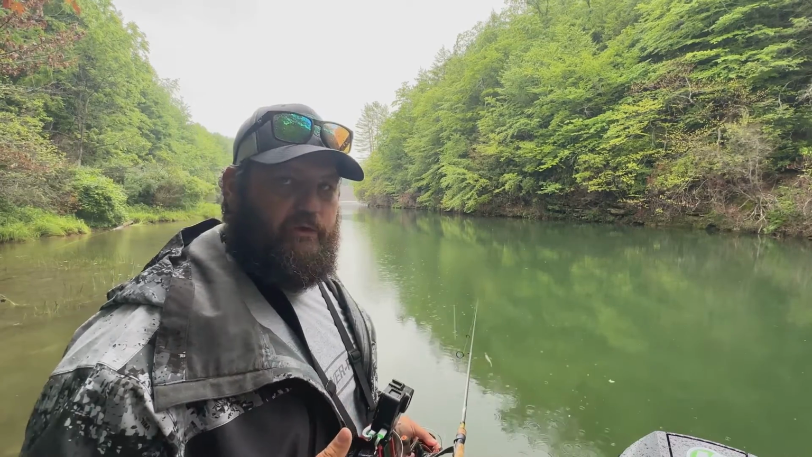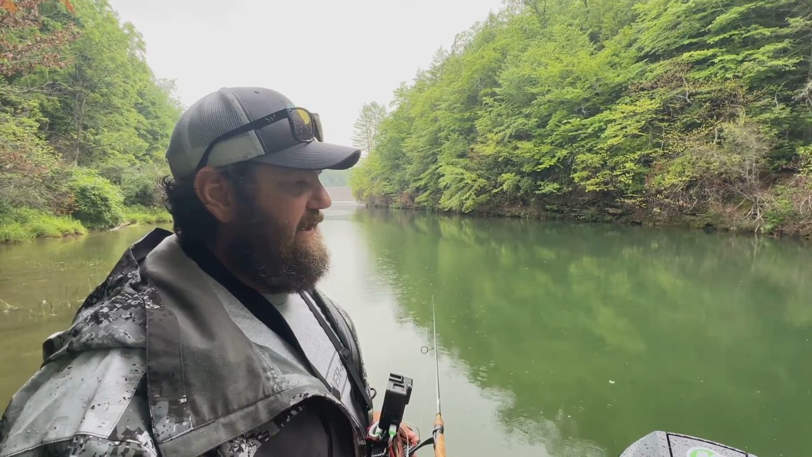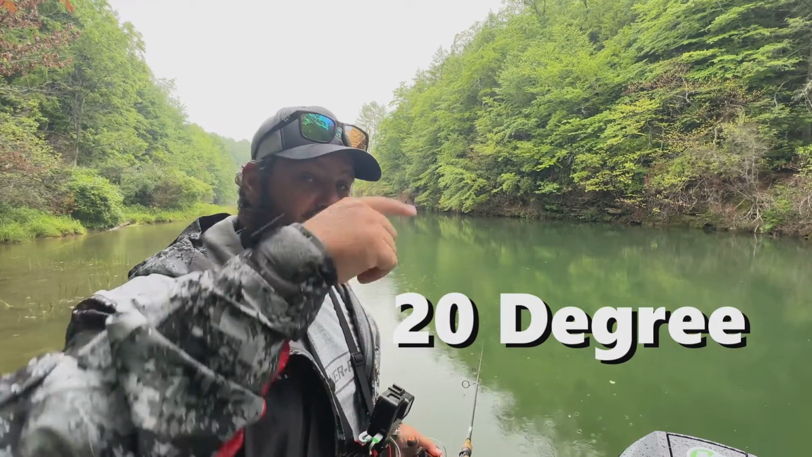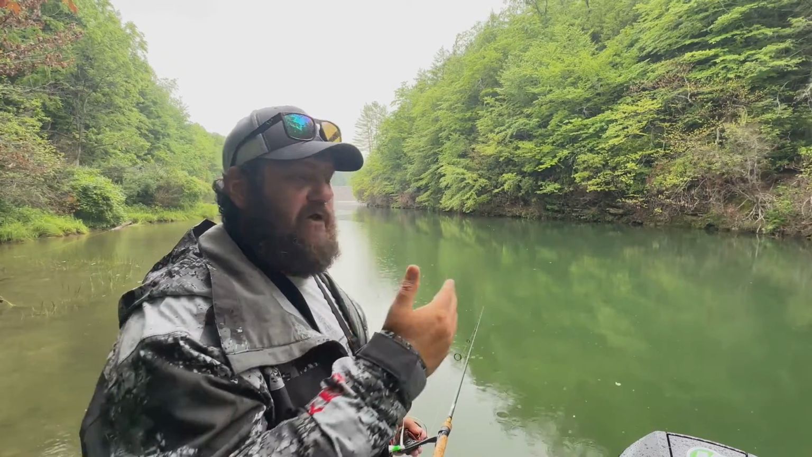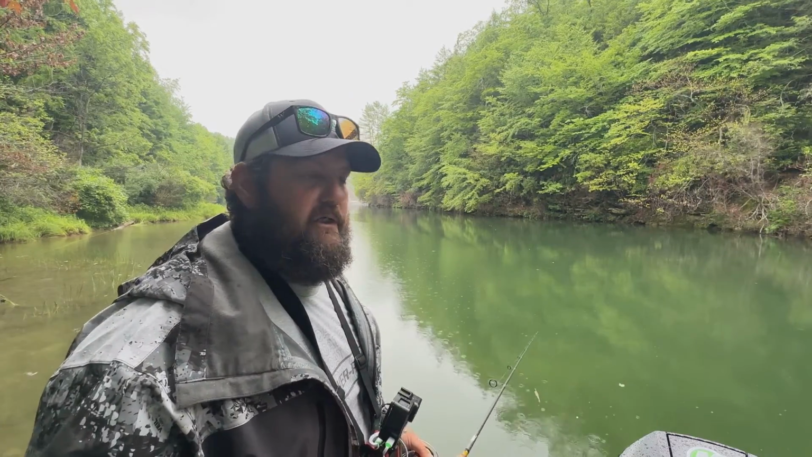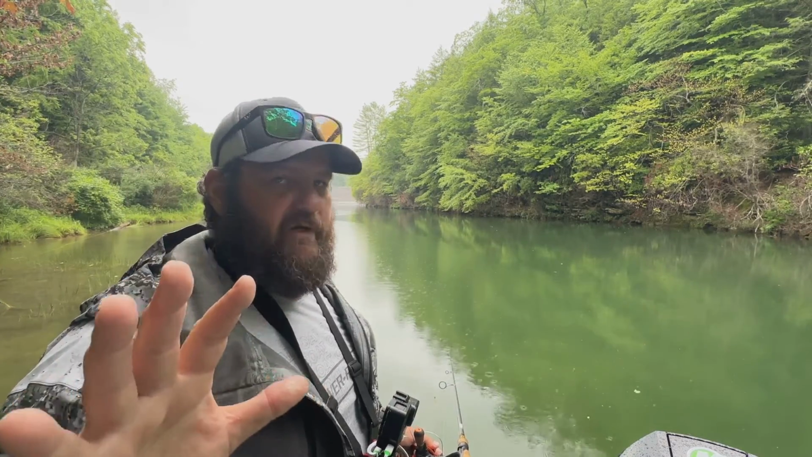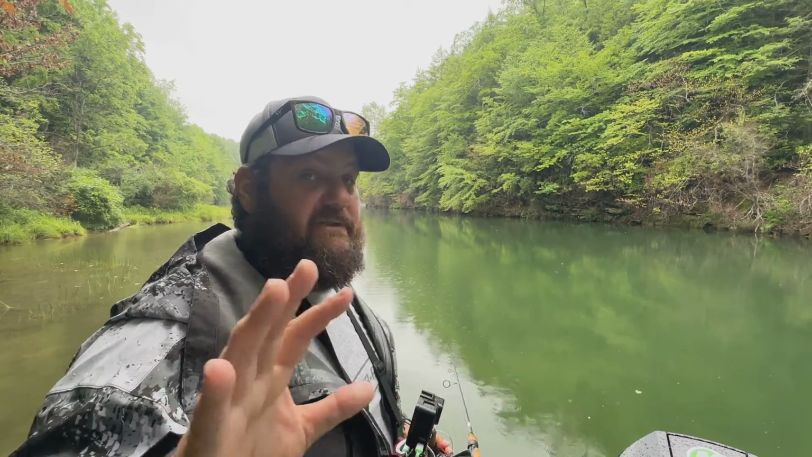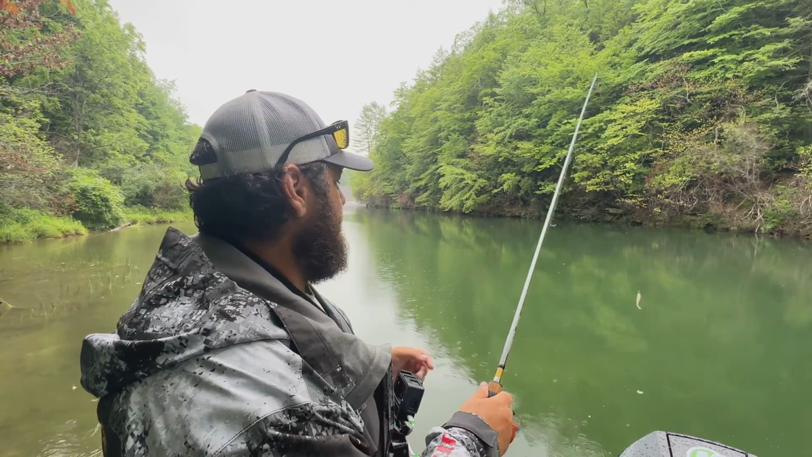Start short. The cone angle is going to be short. I think it's, you know what, I'll put it right here. I don't remember, but it's not very wide. So you've got a small window to hit. So you've got to get accurate. I'll do a video on my settings for the forward facing sonar. That's definitely coming. But right now we're just talking about this technique.